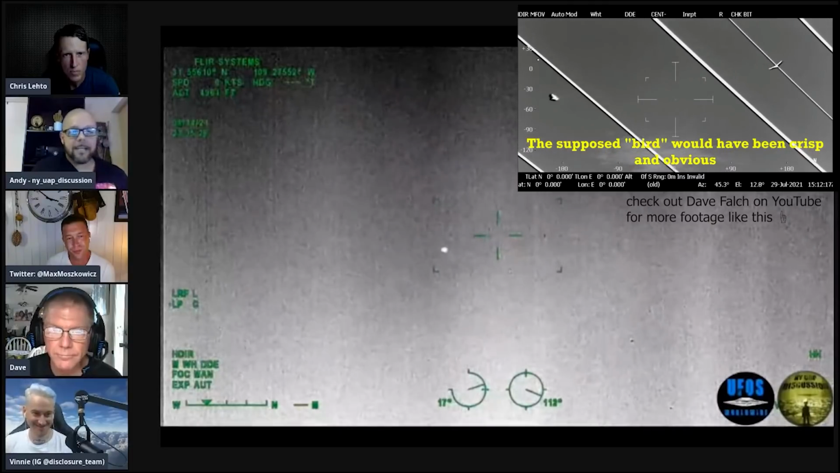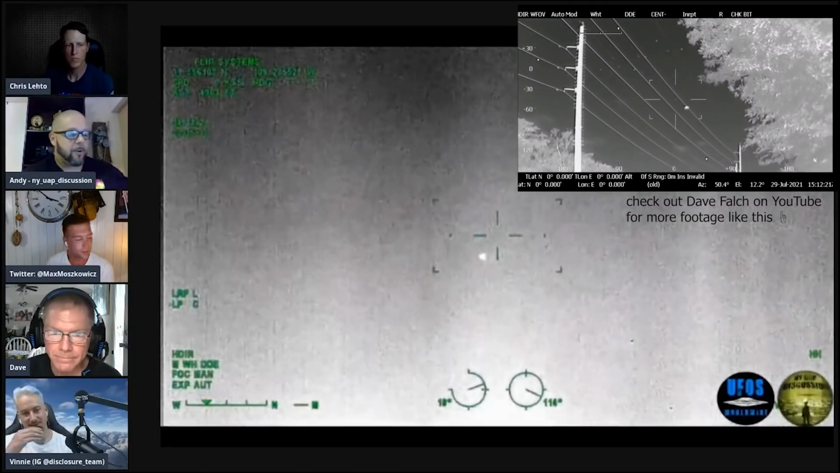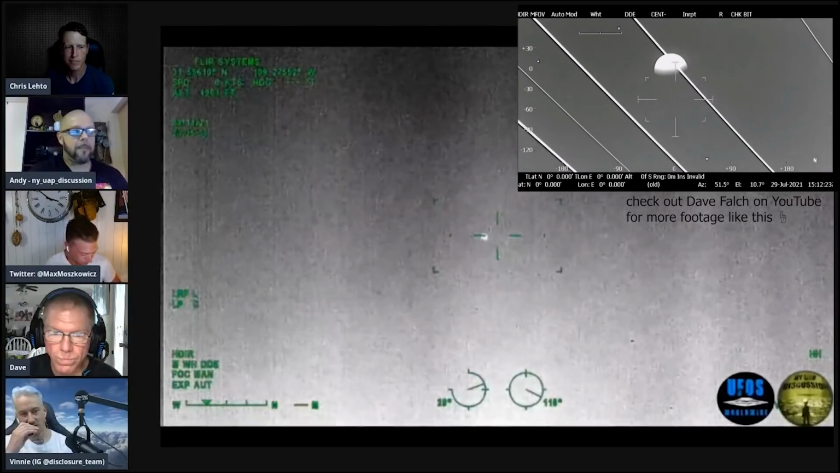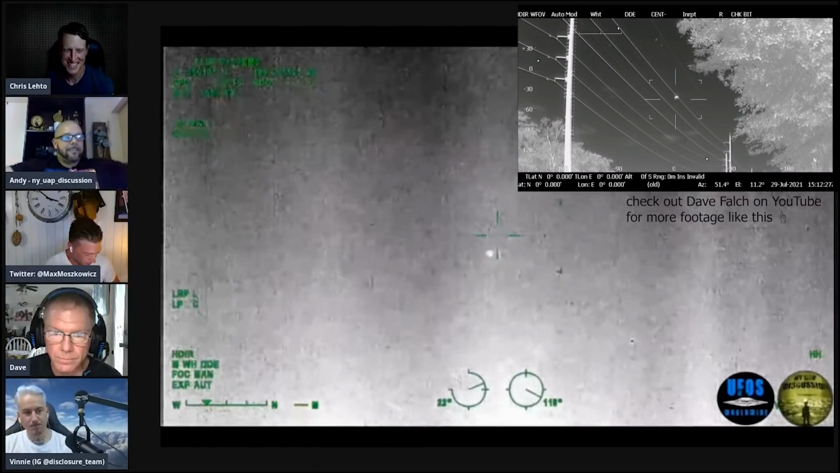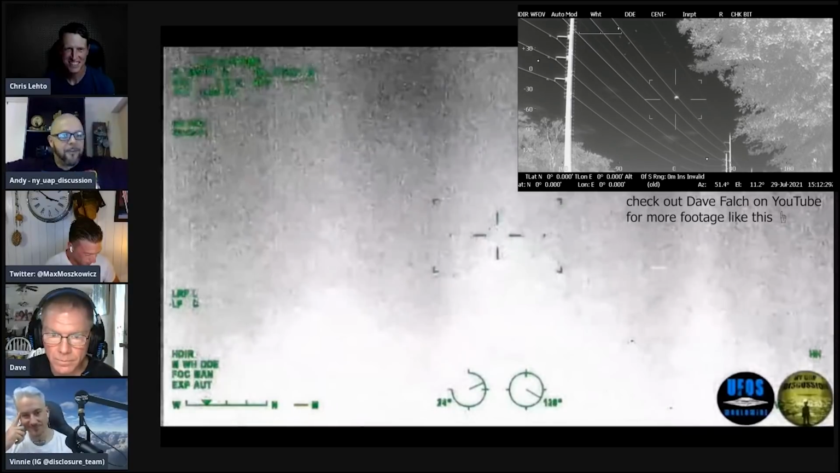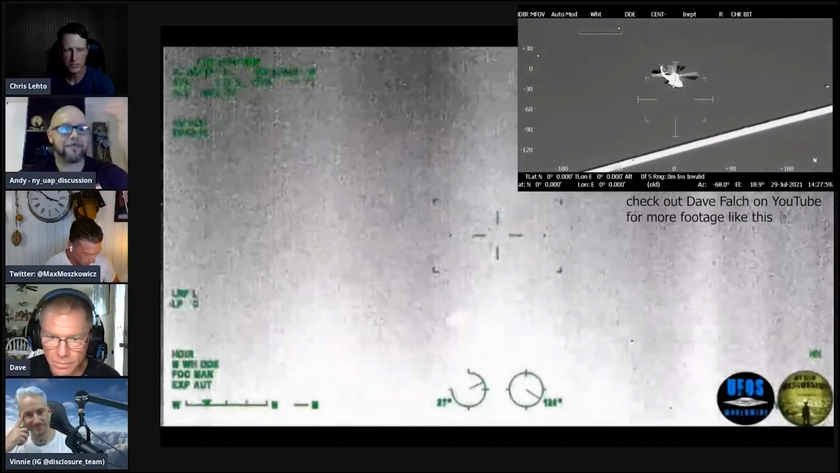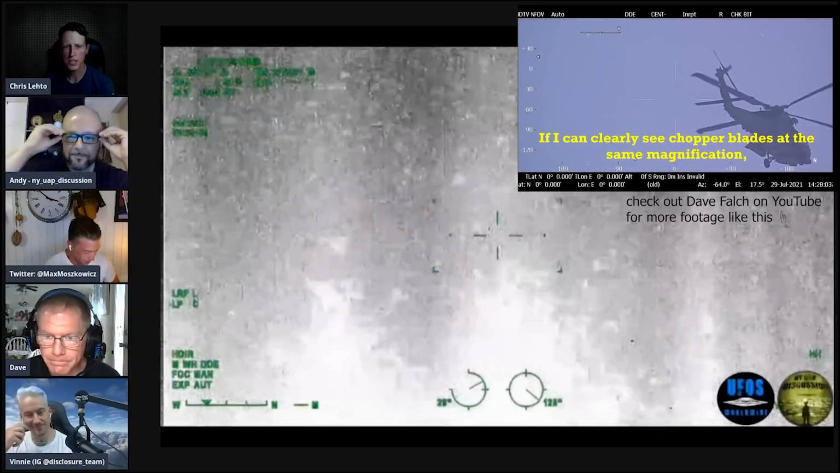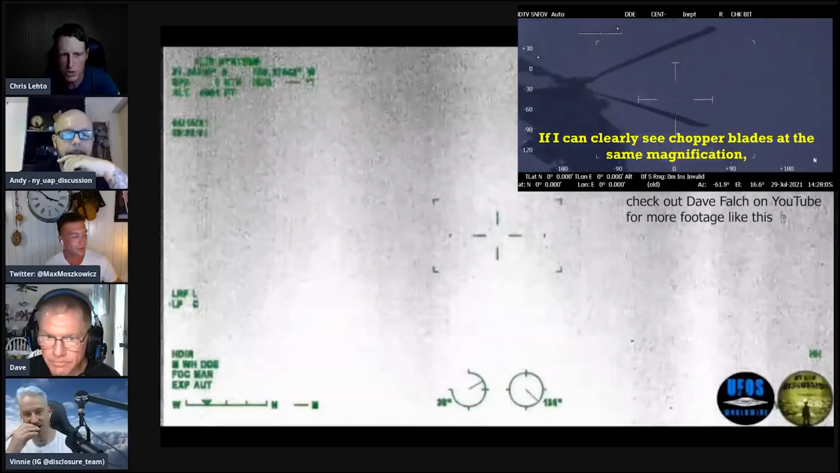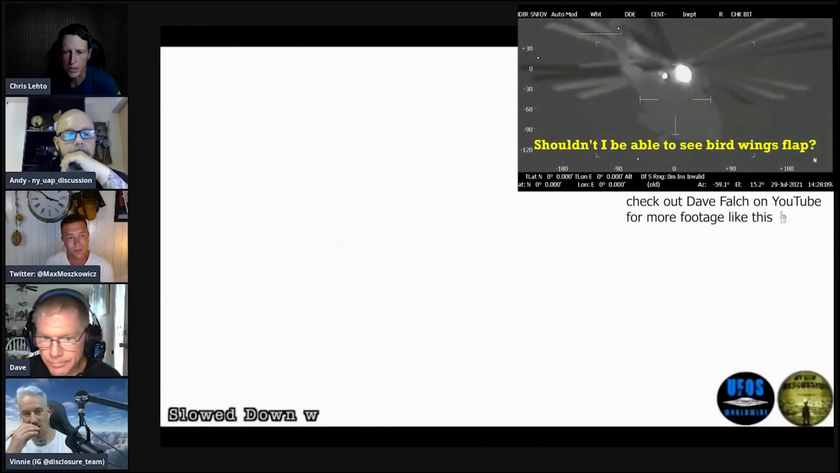It confirmed what I was saying, because I went online and I found footage of birds filmed with the same type of equipment, and it was like night and day. You could see clearly. I mean, you could damn near see each and every single feather on the bird's body. And then I look at this, it's like, there's no way that's a bird. Absolutely not. But what's your take on this, Dave? So, what was your basic analysis? Is it the same thing you saw, or what do you think?